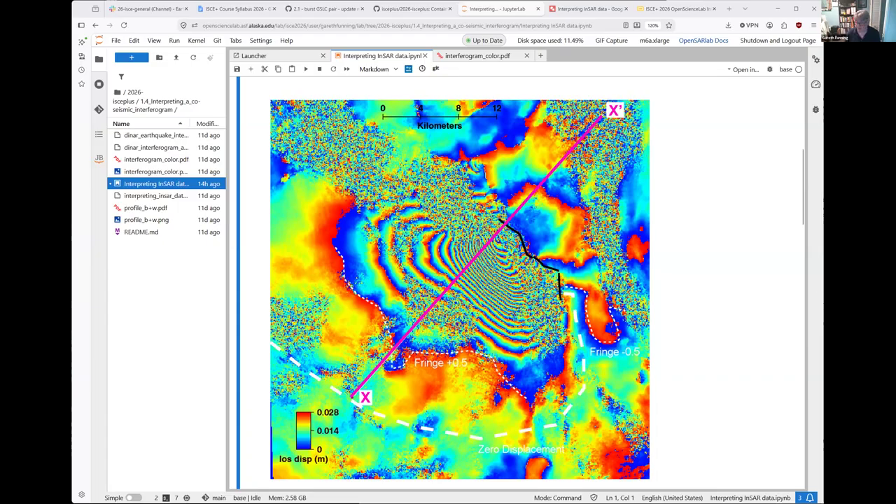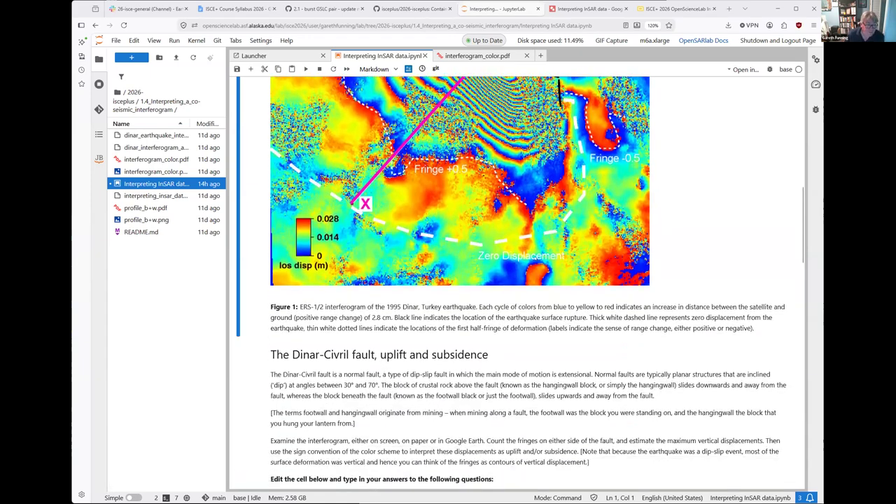We have 1 to 2 fringes, some saying towards the satellite, some saying away. Yeah, again, you're going to have to kind of guess where the boundary is.